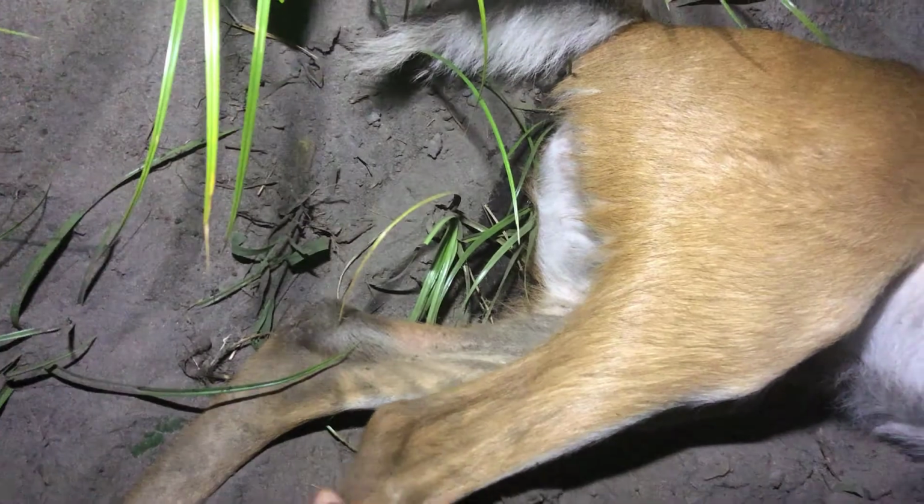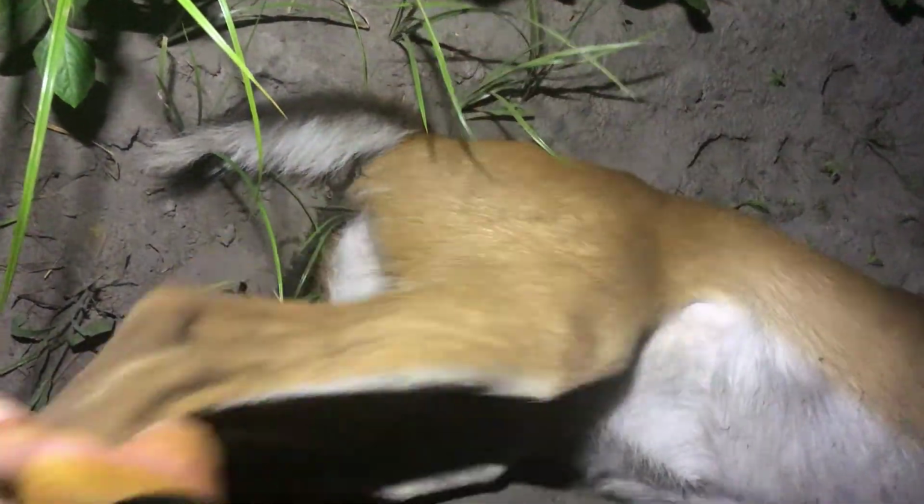All right, well, deer down. Looks like a yearling doe. That's probably about 100 yards from where I was, and I know I hit it high, probably close to the back. So anyways, get this thing field dressed, I guess you could call it, and get on to the cooler so I can get to the house. Sweet.